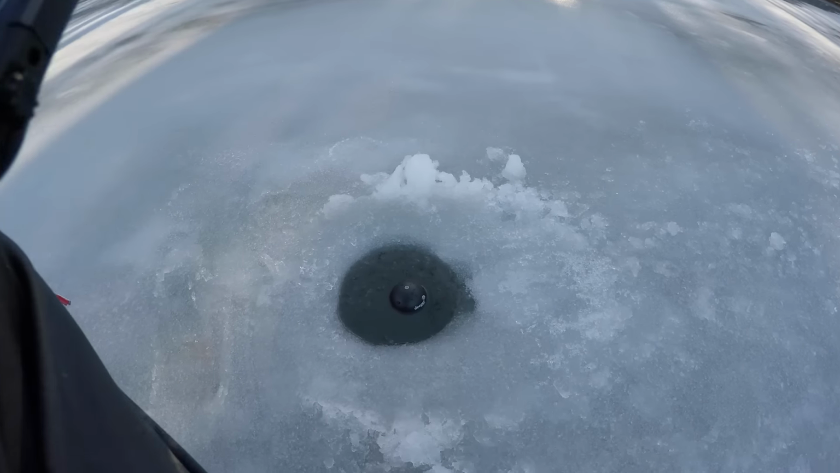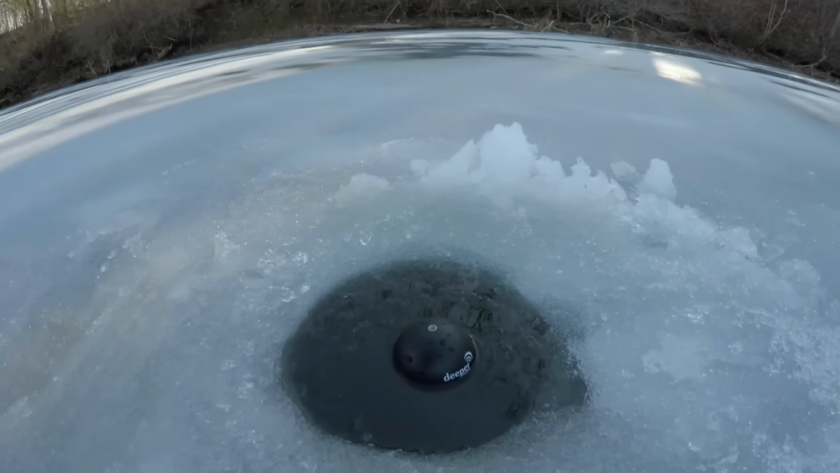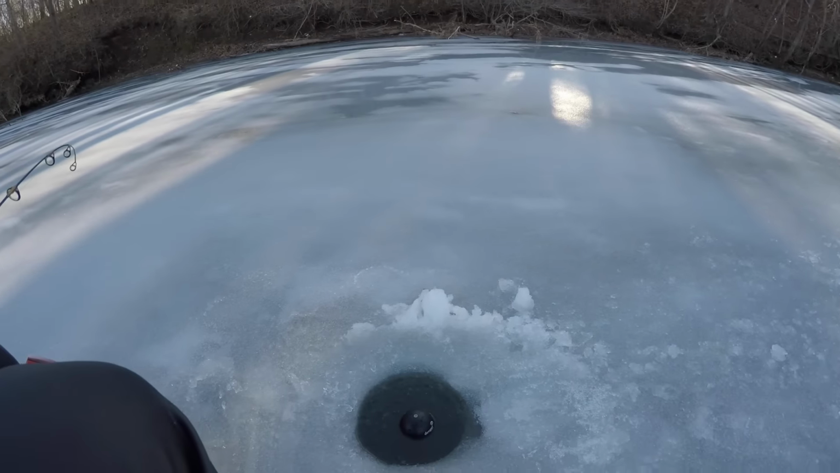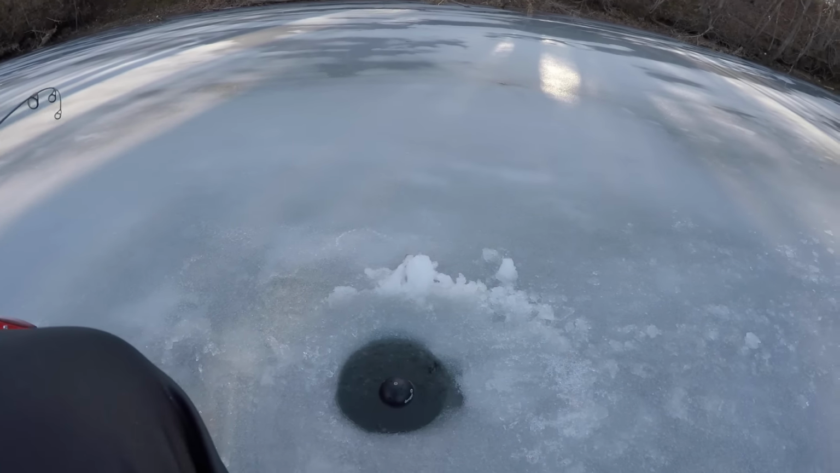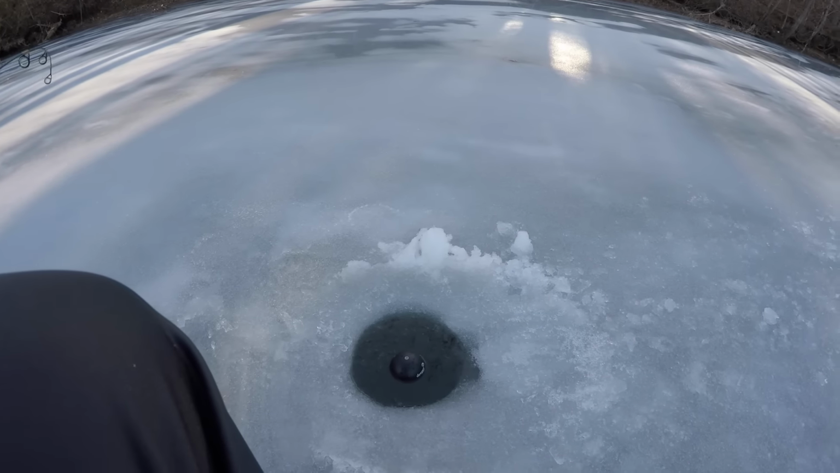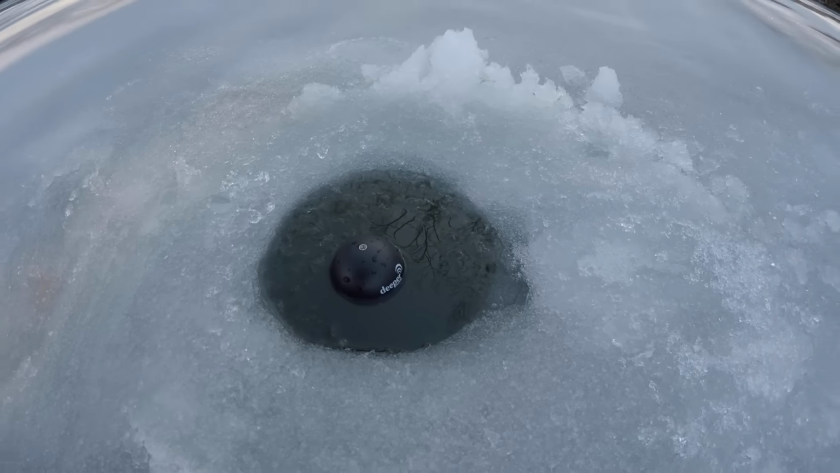Hey guys, so we're out here ice fishing today, and I'm using the Deeper right now. I'm gonna go ahead and show you another useful technique that you can use with your Deeper. I've done a video in the past. You can click up in the top left-hand corner right now to see that video. But this is a really unique and versatile portable fish finder.